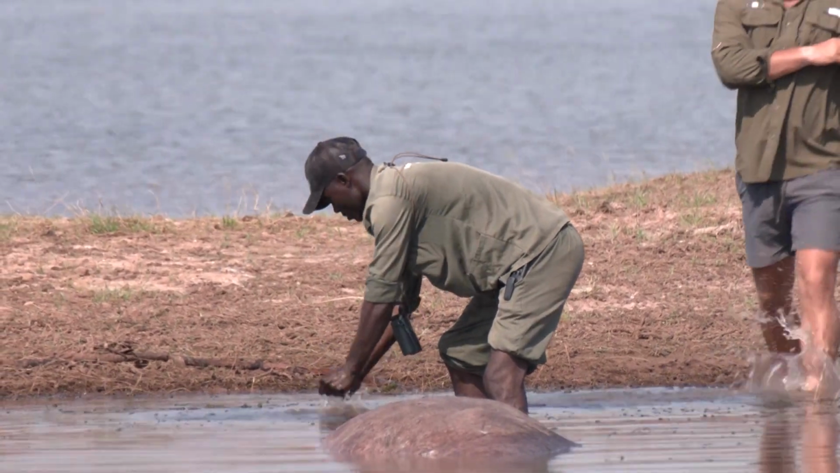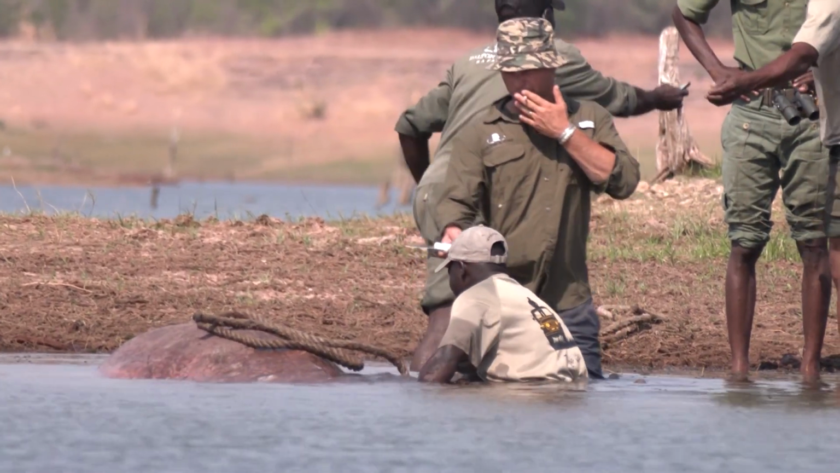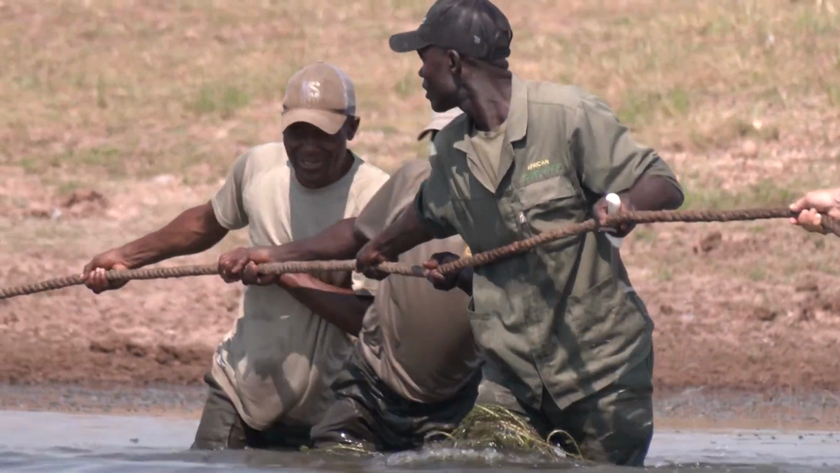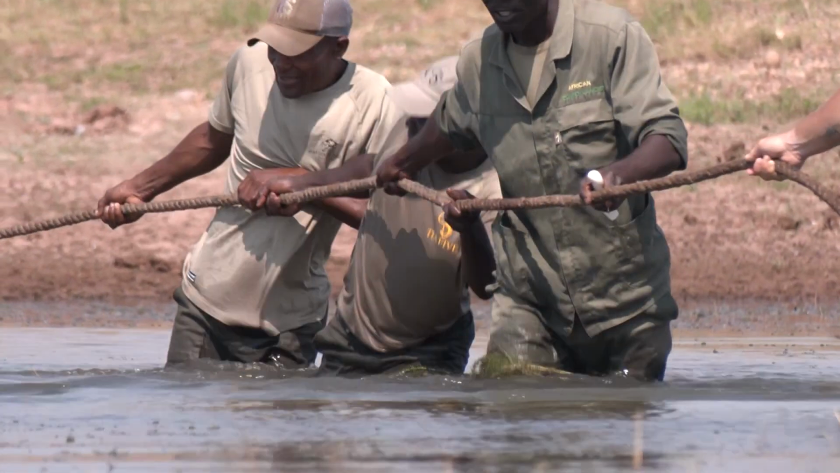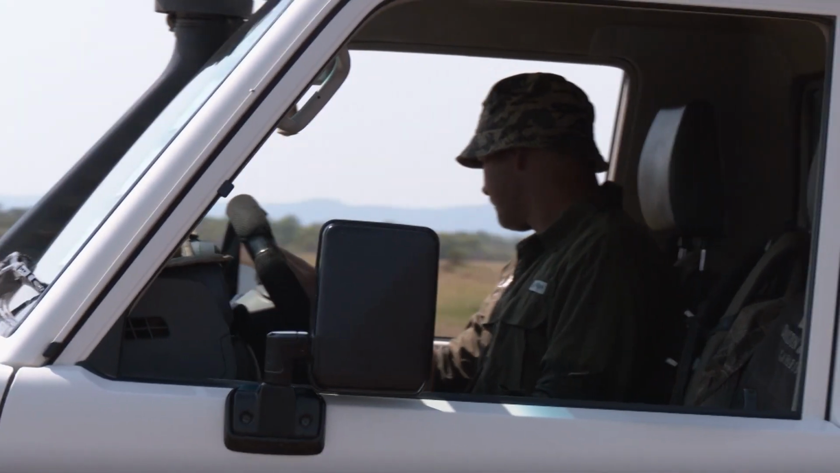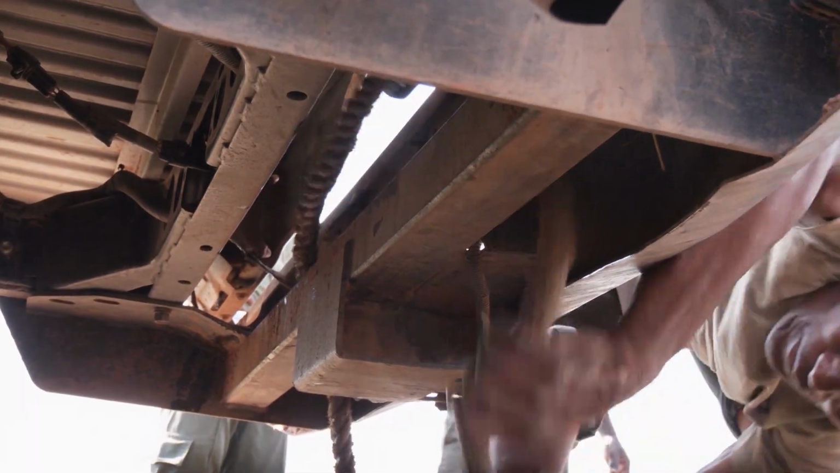A common myth about trophy hunting is that the meat goes to waste, which is actually very untrue. We as hunters go to great lengths to recover all the meat from trophy hunting, and the meat actually plays a very important role in preserving the rest of the wildlife in these wild areas.